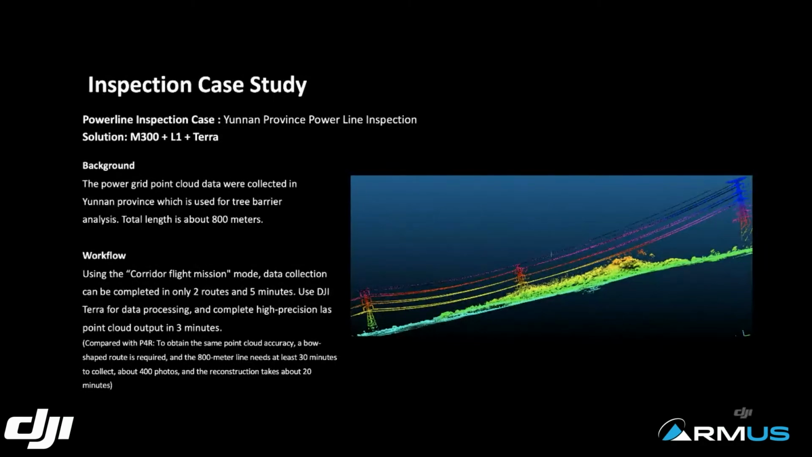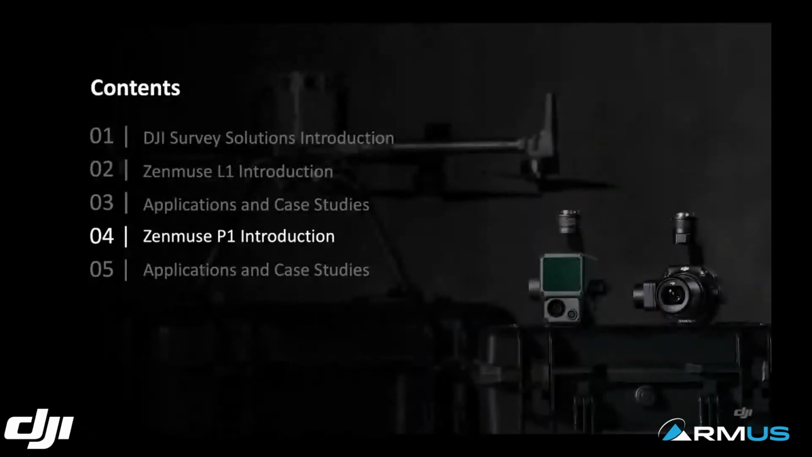For example, this one, the L1 plus the M300, which is the drone, can complete this mission within just 5 minutes, and it captures all the data needed. So extremely straightforward.